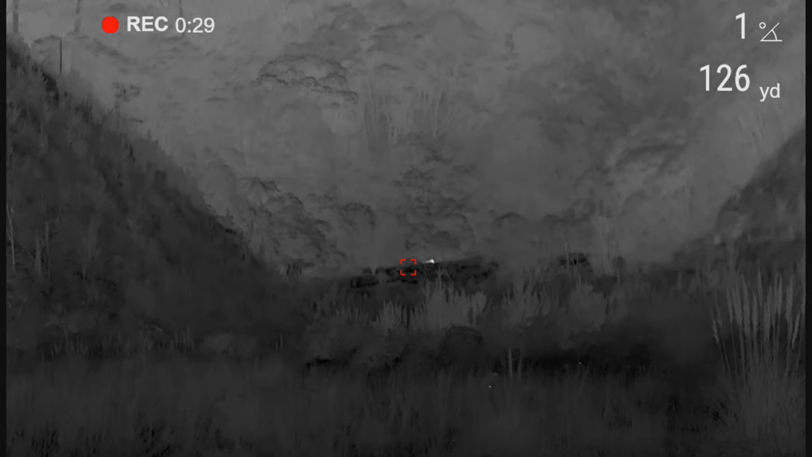So we've just been cruising in on the back of the ute. We saw one on the way in, but it was in a bad spot to try and get a shot at. But we still got a long way to go, so we're going to keep cruising along. Fingers crossed we can spot something.